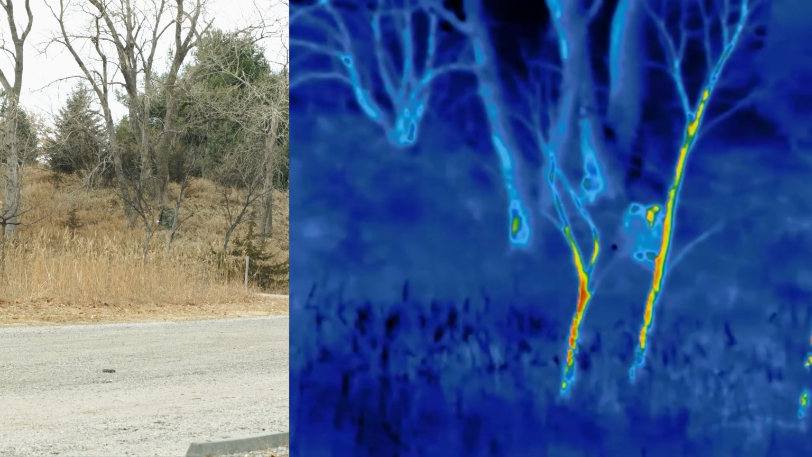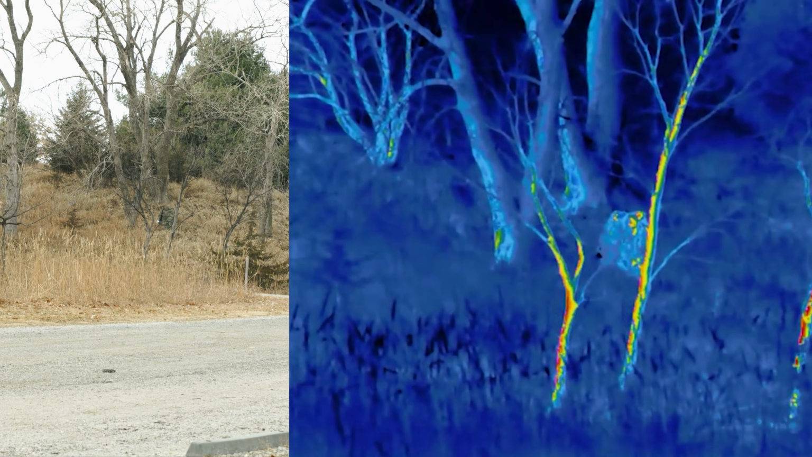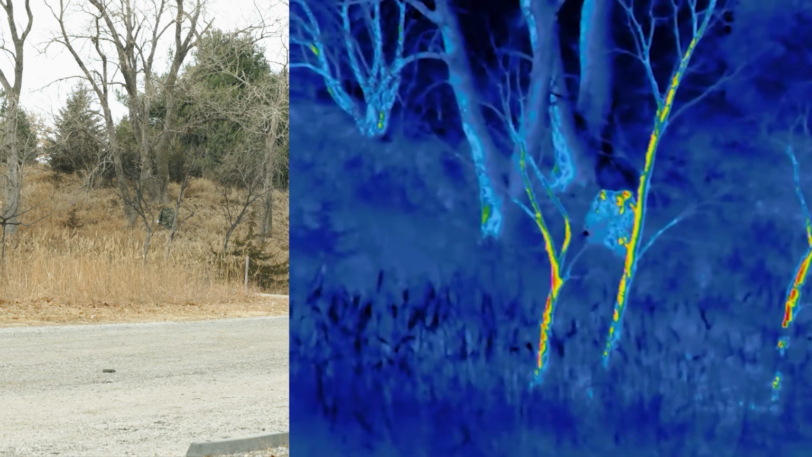Here I hide under the thermal blanket, and again we see the Beez thermal blanket hides our thermal form, but it just looks out of place. Being near a tree or other plants would break this up and make us very hard to see.